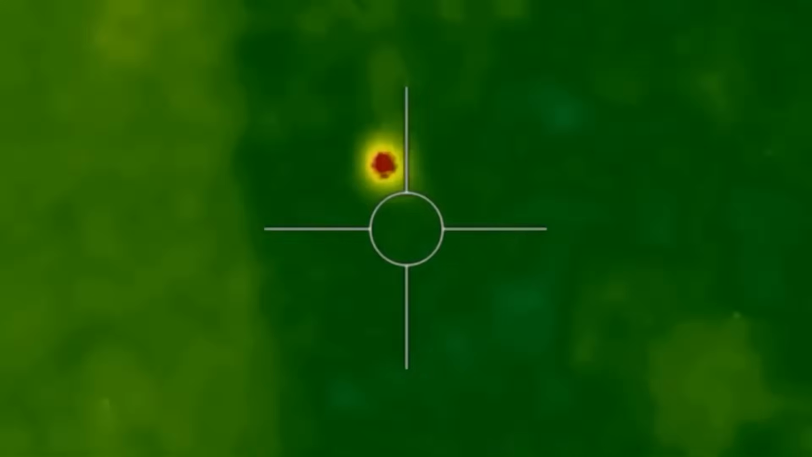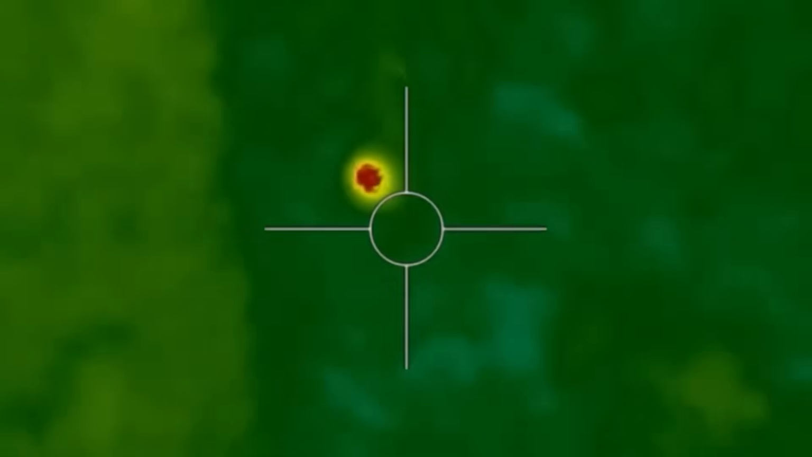It's another fleeting moment, a brief flash of movement that appears and disappears so quickly, it's almost as if the creature is toying with them, staying just out of reach. The team reacts immediately, adjusting their position, hoping to catch another glimpse of whatever it is that has appeared in the darkness. The adrenaline begins to surge. This could be it. This could be the moment when they finally capture something extraordinary.